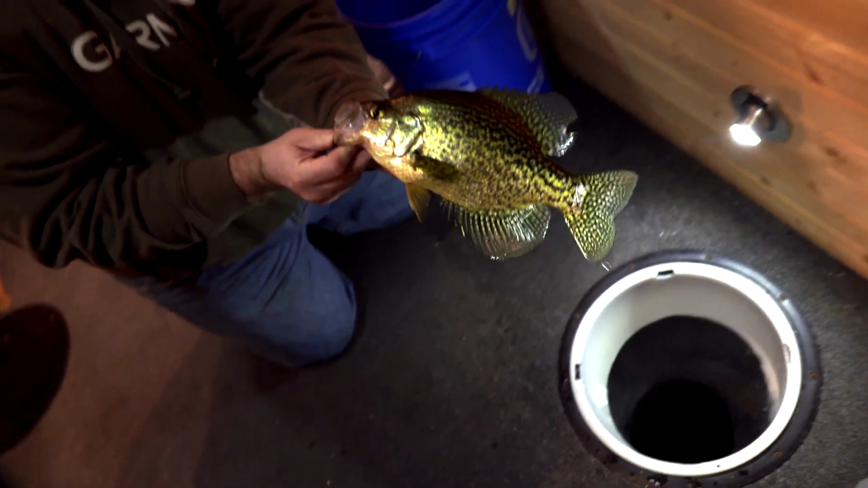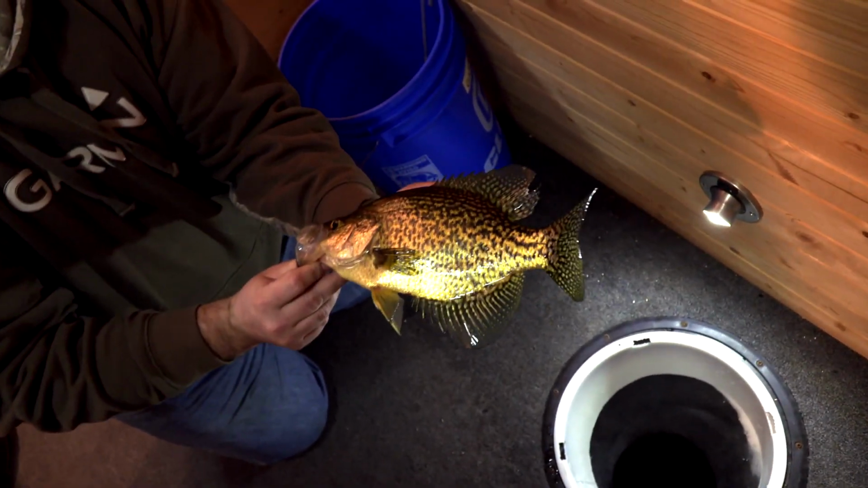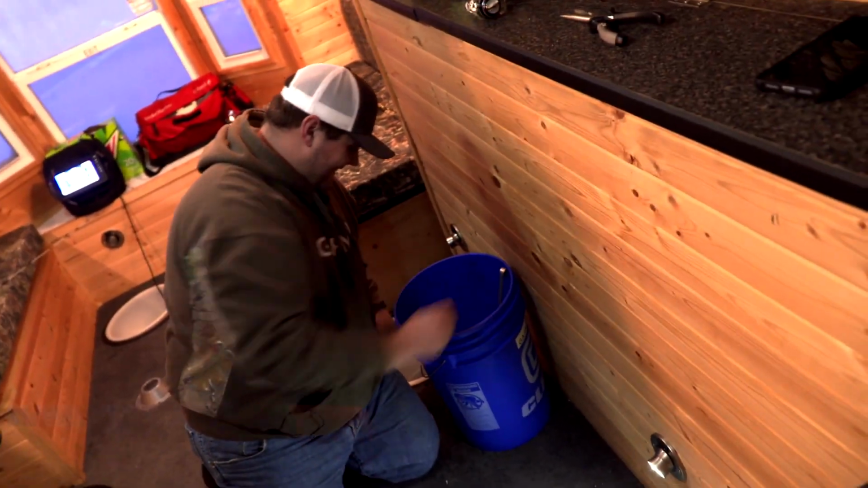I mean, look at that over my hand. That's a big crappie. That's a beauty. And you want to know what that is? A crappie sandwich for tomorrow. You got it. I ain't gonna argue there.